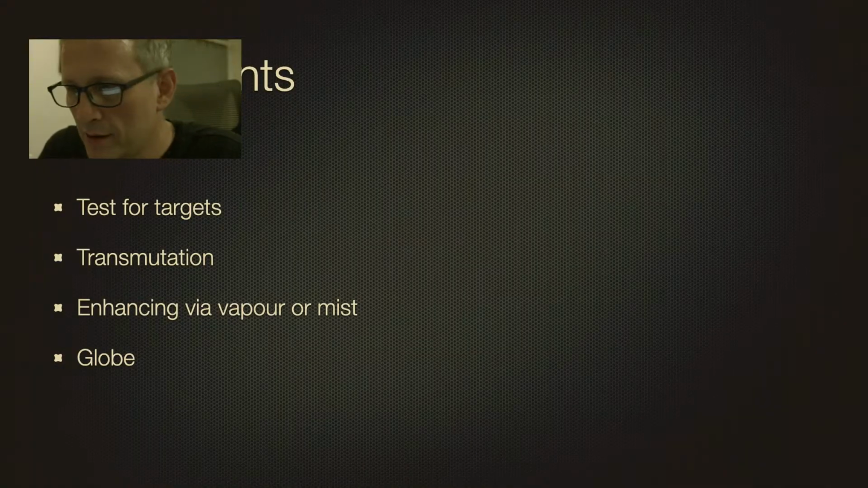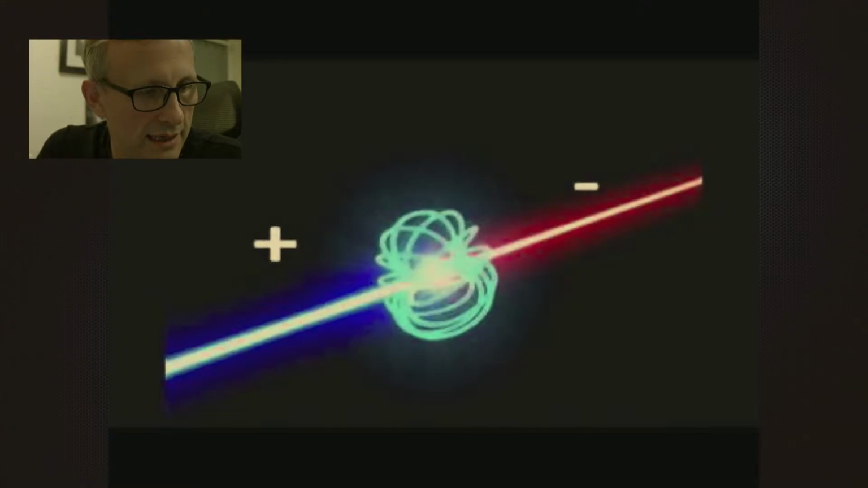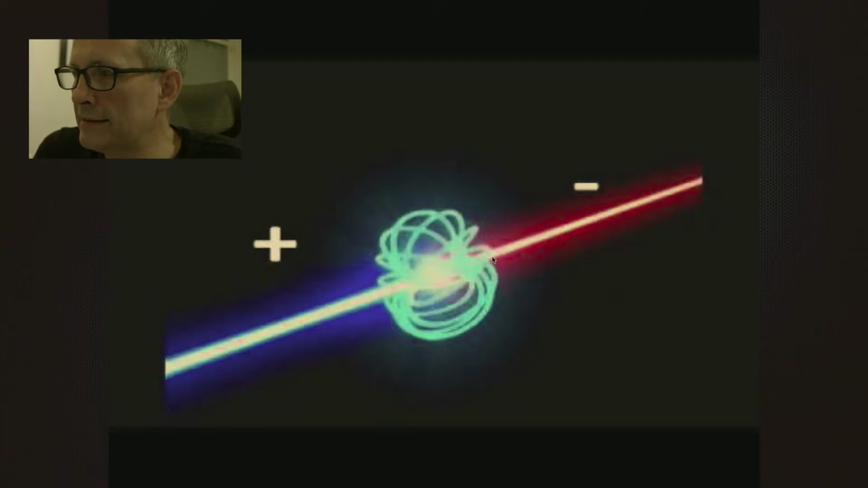Okay. So what I've learned from this, and I just want to share this with you now, is what I think is coming out of the top of the EVO is a coherent matter beam of energy solitons, which will be a vortex and maybe neutral.